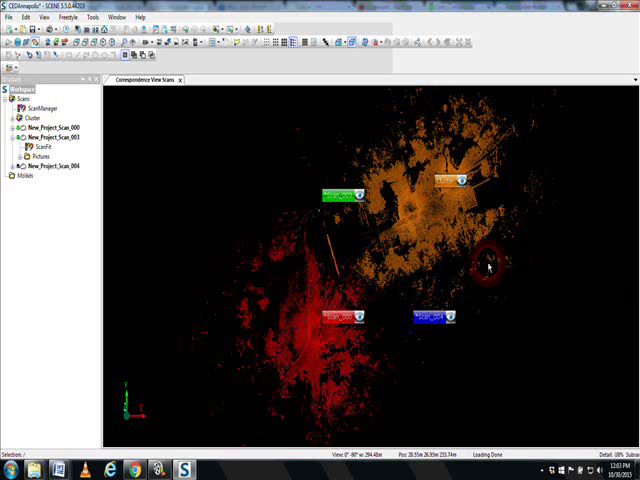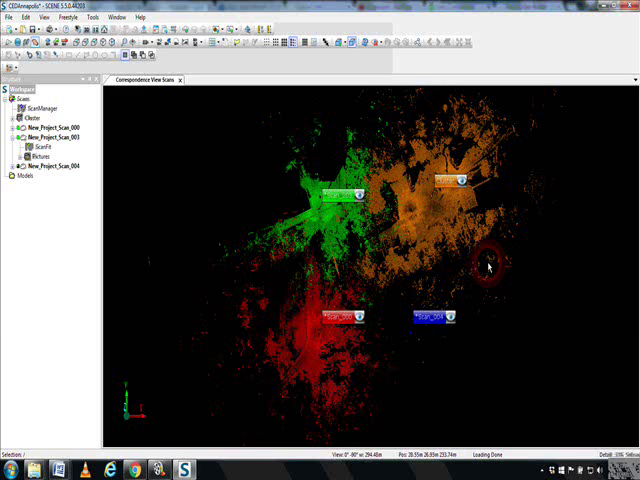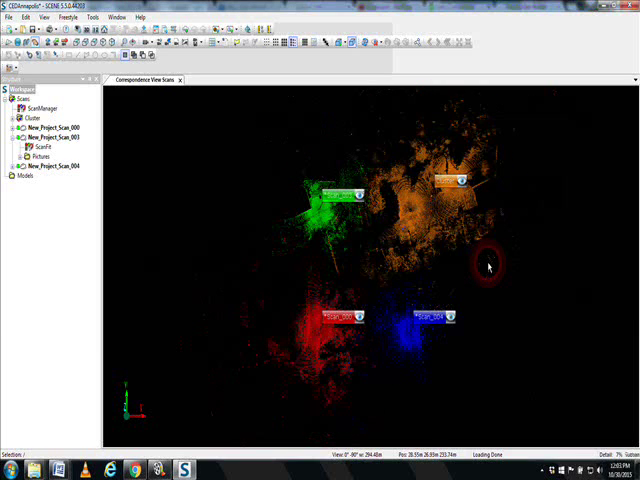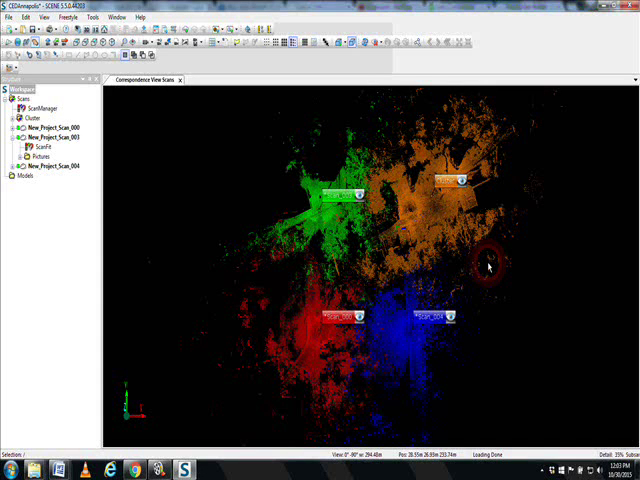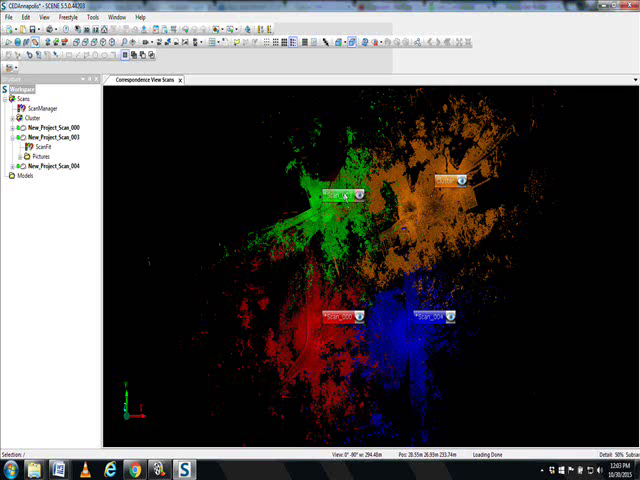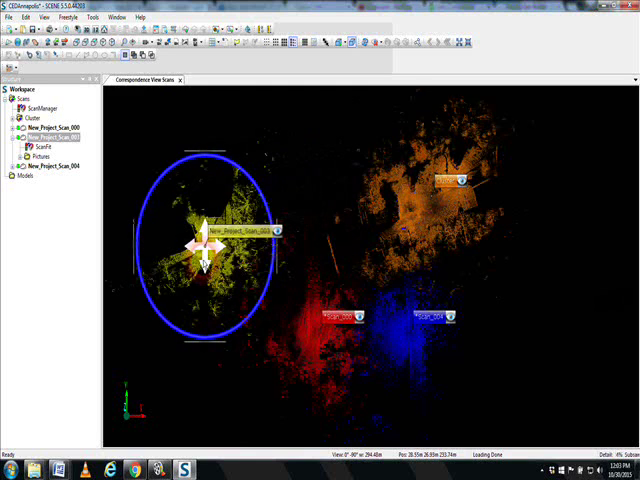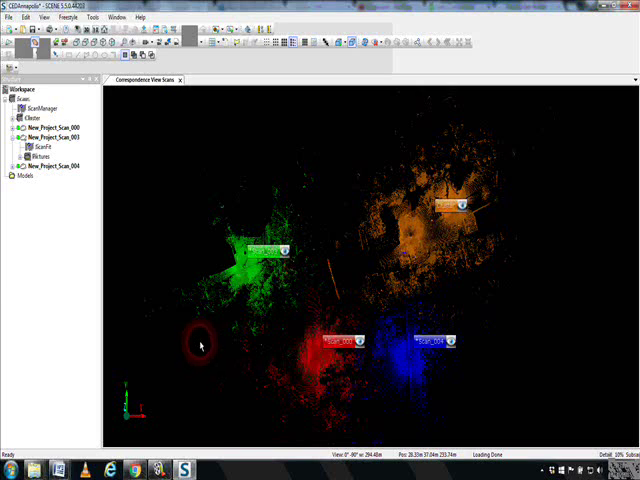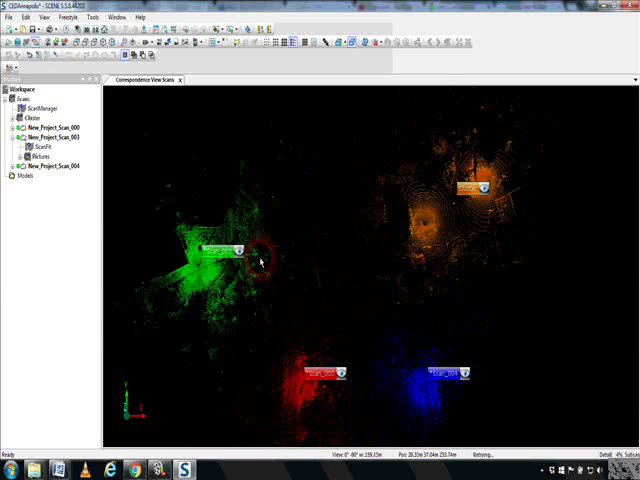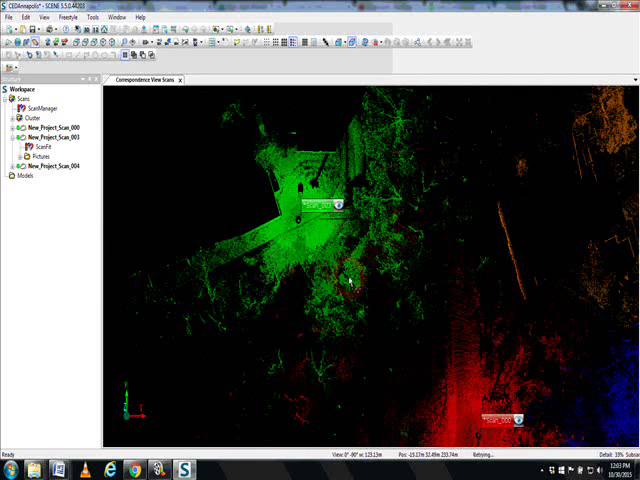The main thing when you're dealing with cloud-to-cloud registration or any registration without targets is there's a chance that you may have to manually drag the scans to approximately where they should be, and upon doing that, when you run the registration, a lot of times that's all it's going to take, and it'll pop into place for you. So let's take a look here. We can see some buildings or anything that are similar.